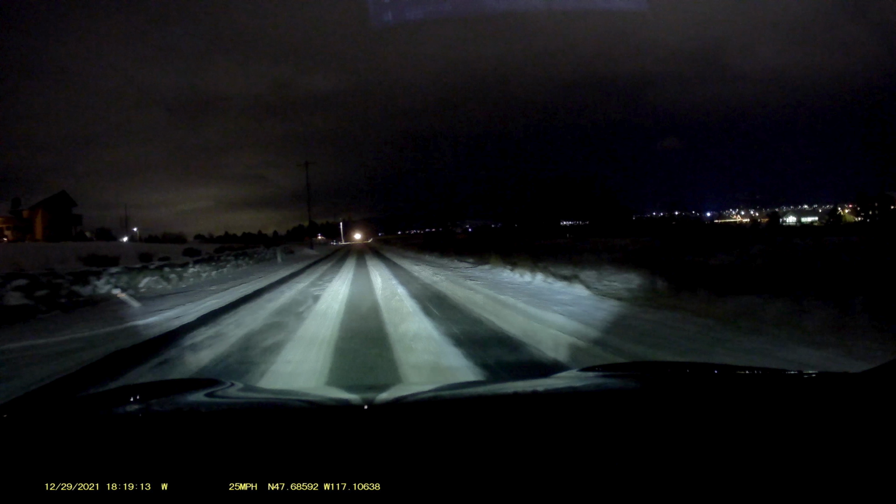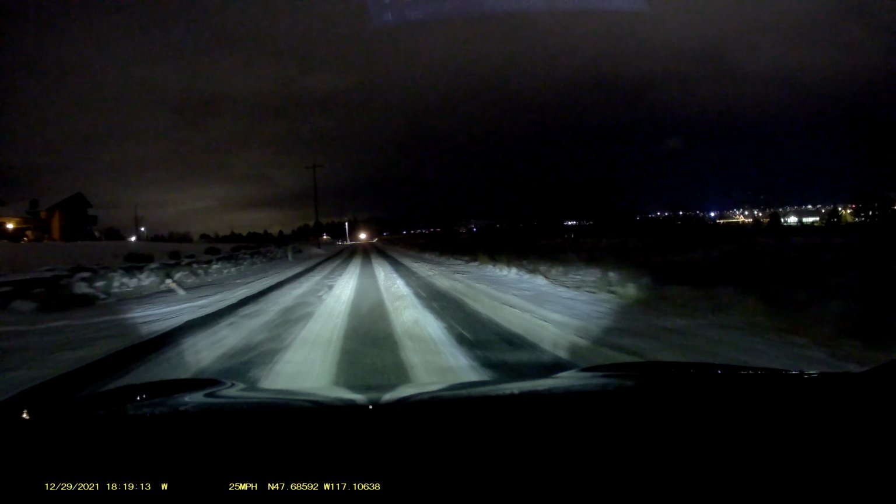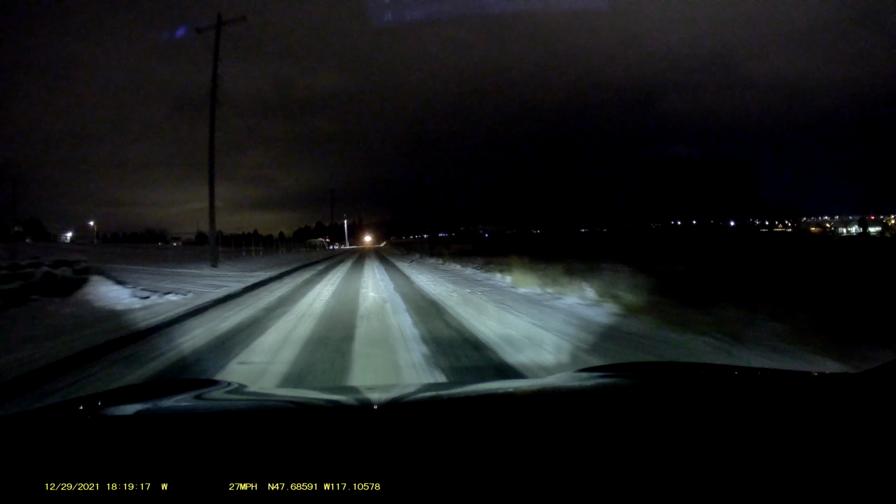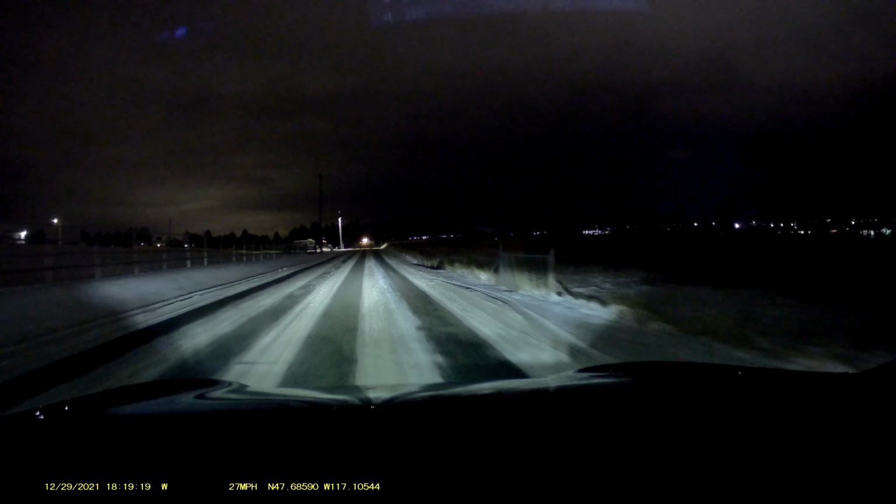The car tried to go into it. It slowed down, and it tried to go right into that. It didn't really try to turn into the road. It just turned onto the left side of the road, and I had to kick the thing out of FSD to correct.